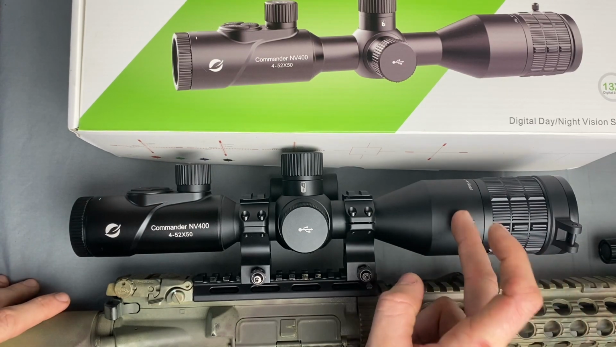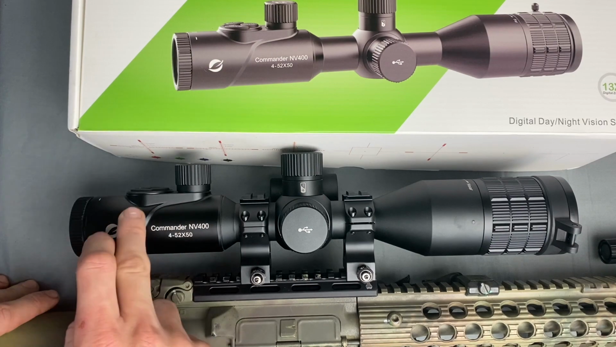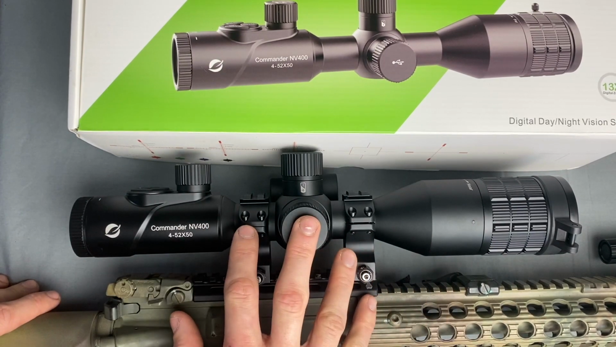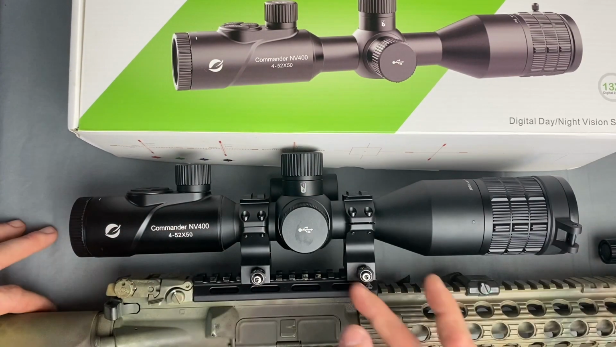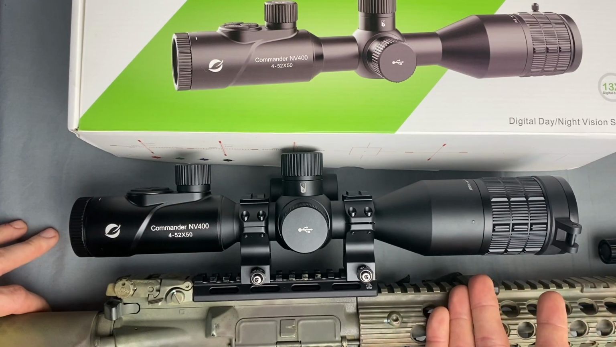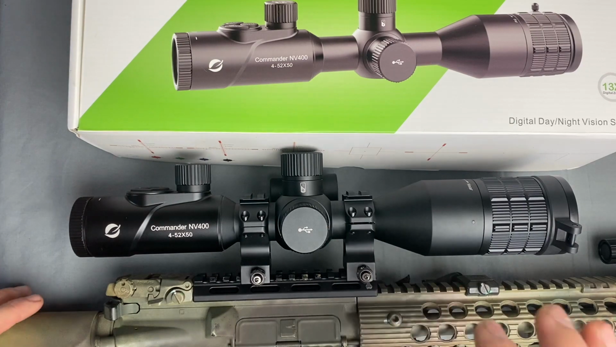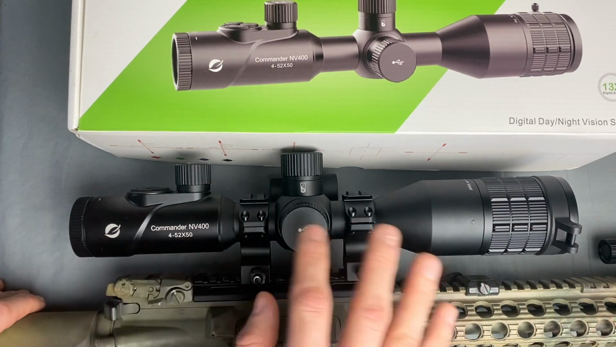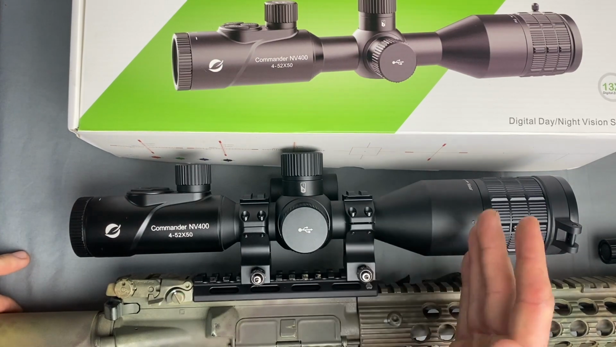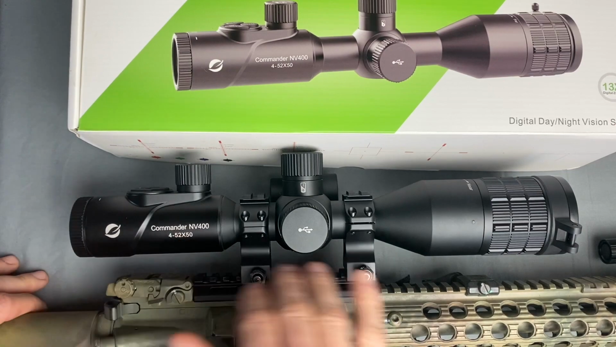It's basically a camera over here, a screen inside of here, and batteries and electronics all in the middle. It's in the shape of a scope, so it'll fit scope rings and scope accessories, and it'll fit on top of a gun. But functionally, it's nowhere near the same as an analog scope. It has no lenses that you can look through. When this thing's turned off, you can't see through it at all.